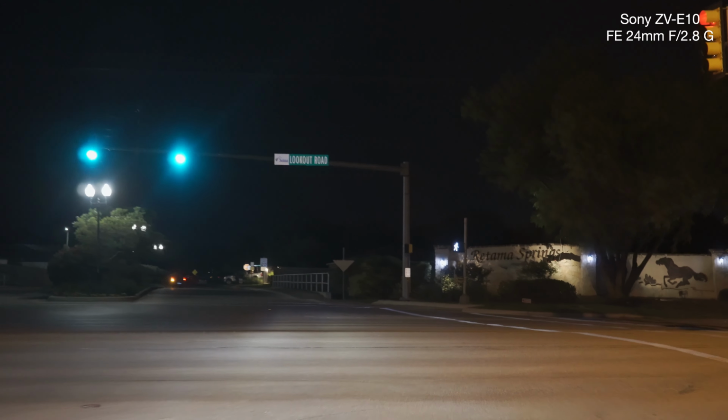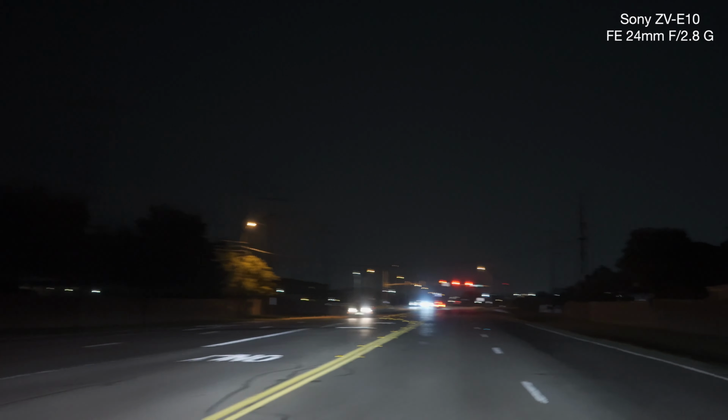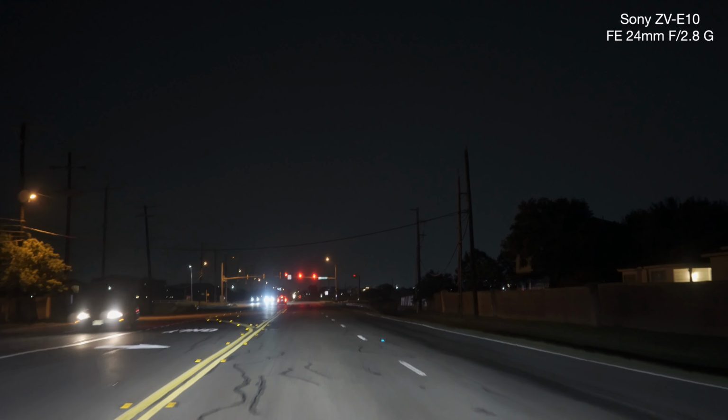And where I'm going to go is to Evans Road. There's a stoplight up here too.